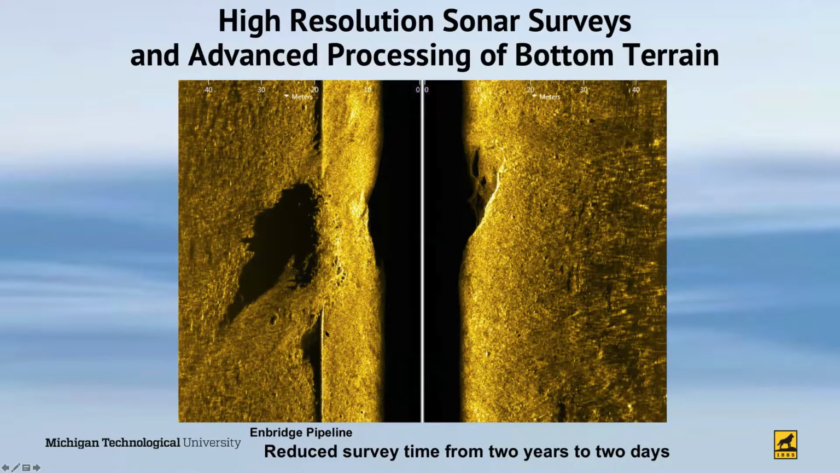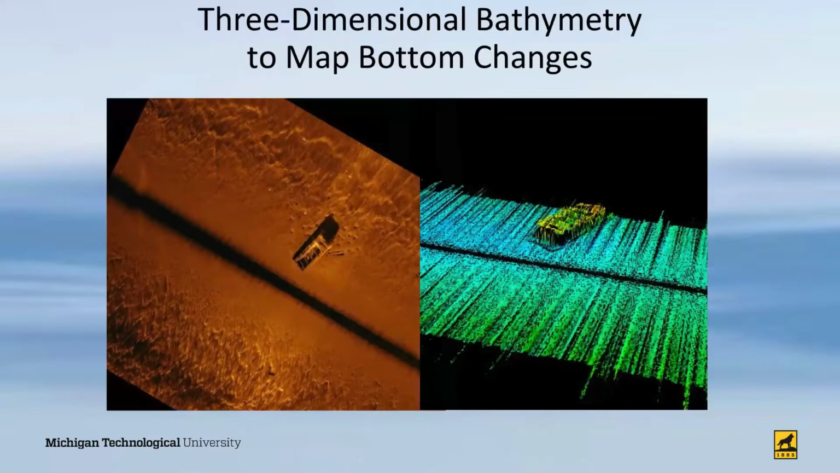And those change all along the 4 miles or so of pipeline that exists under the Straits of Mackinac. So we can very precisely measure the unsupported pipeline spans as the bottom continually changes. And that's exactly what we began doing in 2015.